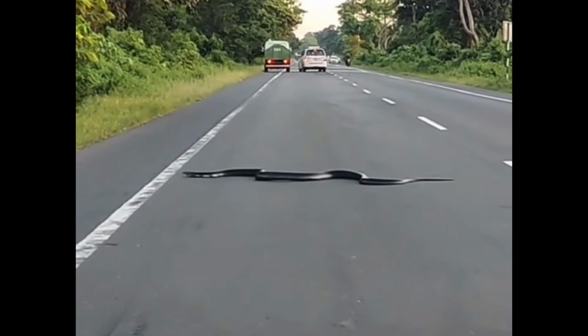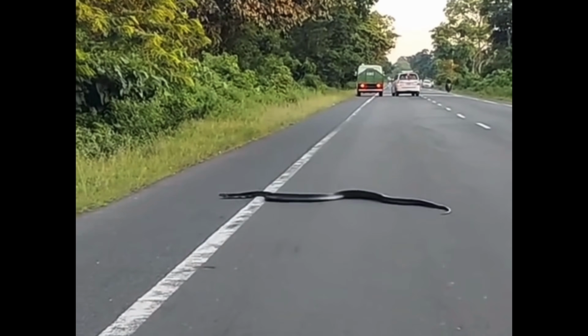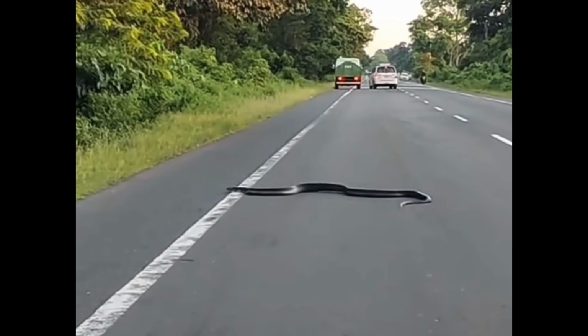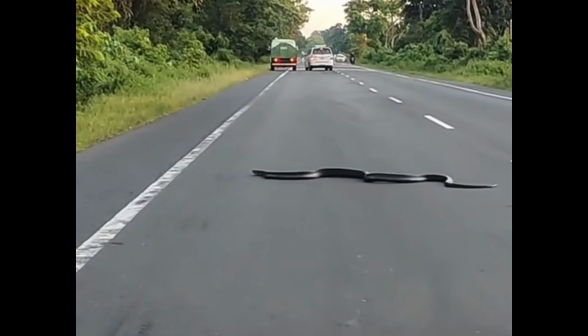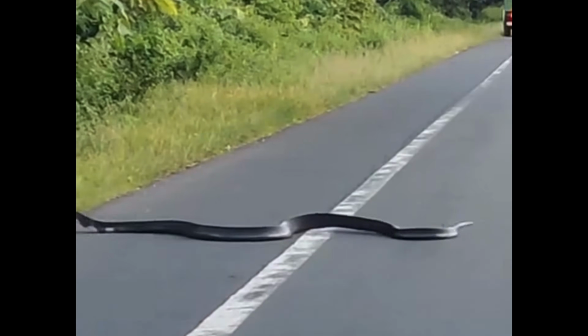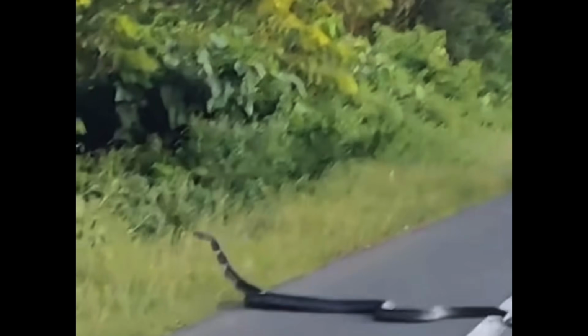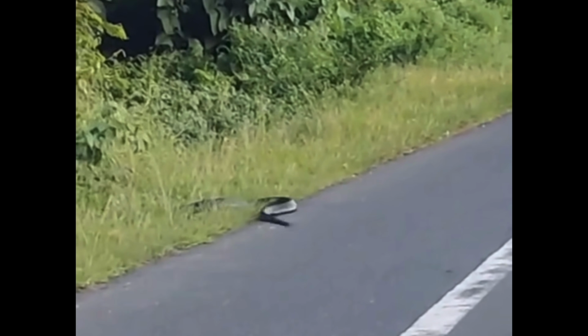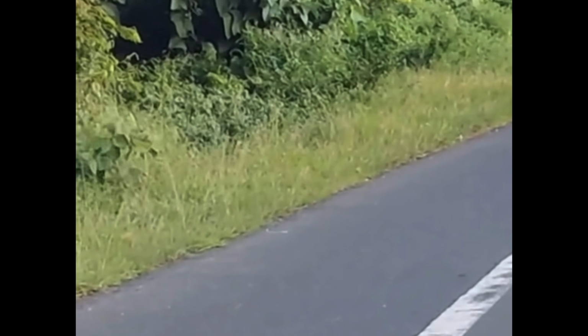But when cornered or protecting its territory, it becomes a formidable predator. A single bite can deliver enough venom to kill an elephant or 20 adult humans. The king cobra's venom isn't the most potent among snakes, but the sheer volume it injects with is exceptionally dangerous.